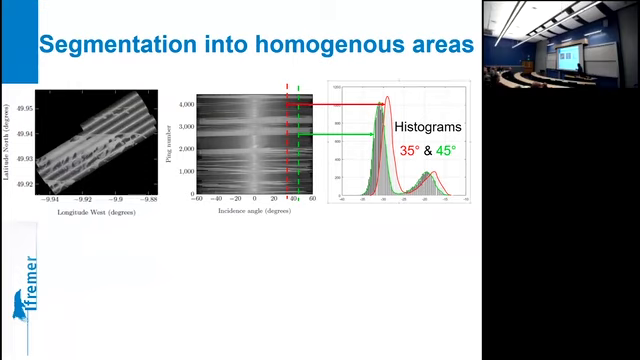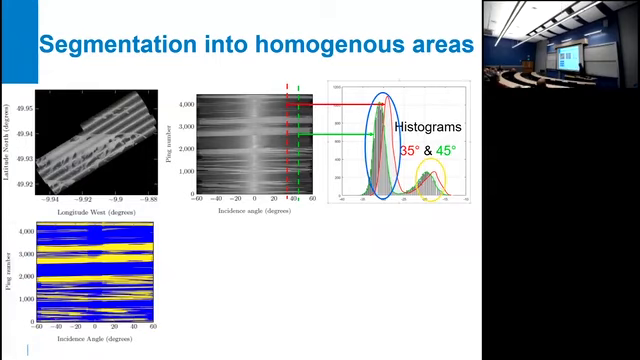If you cut this there at 35 degrees, you get this histogram here, which is clearly bimodal, which is not unexpected considering the mosaics. You do it for other angles, it works as well.